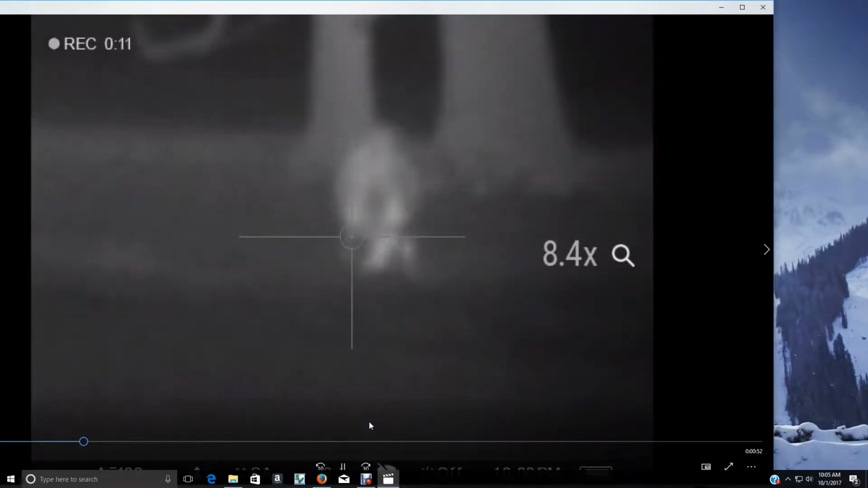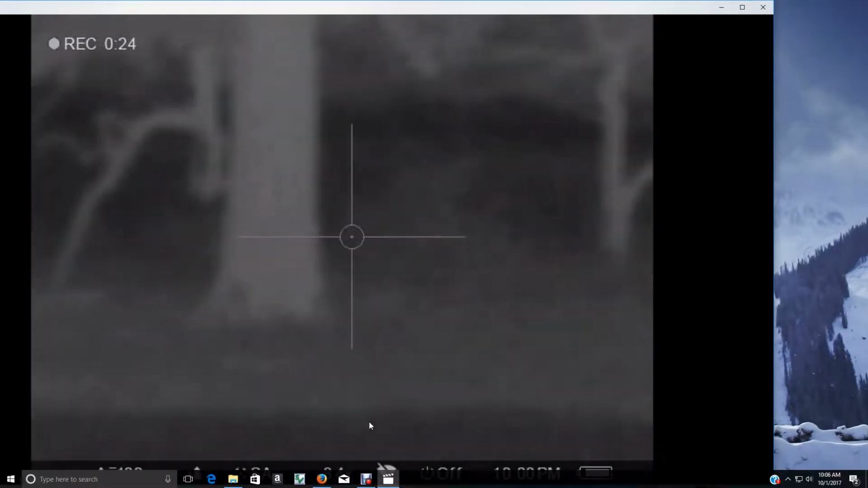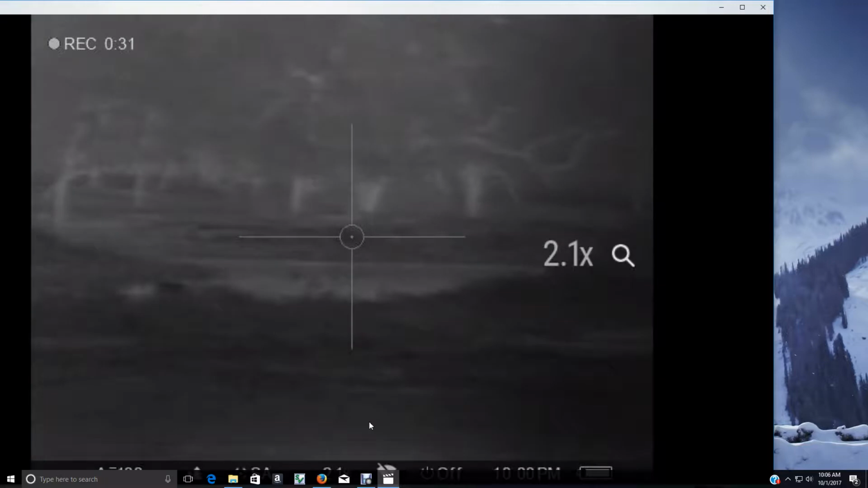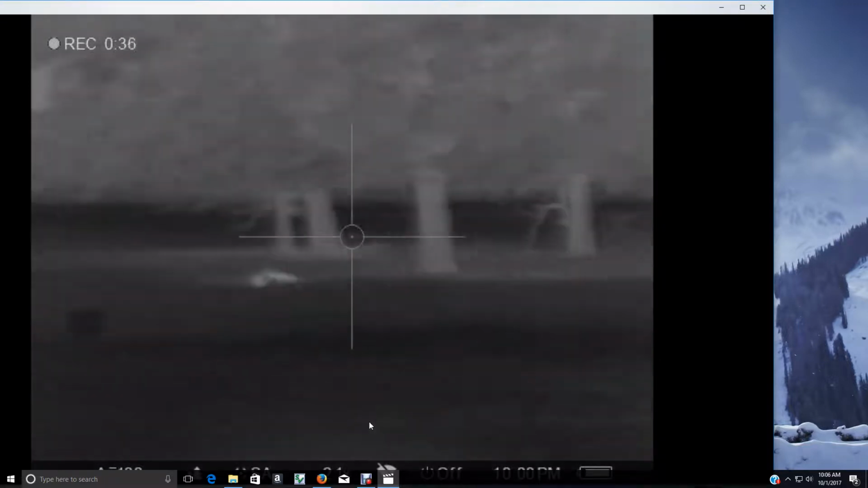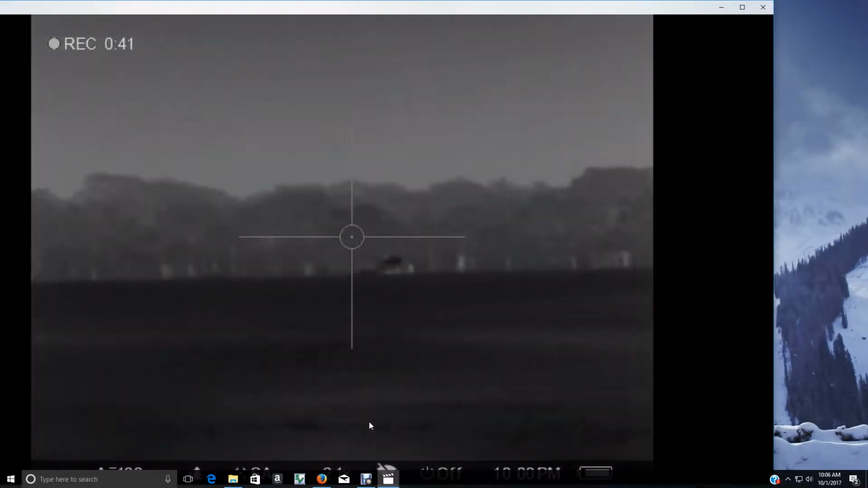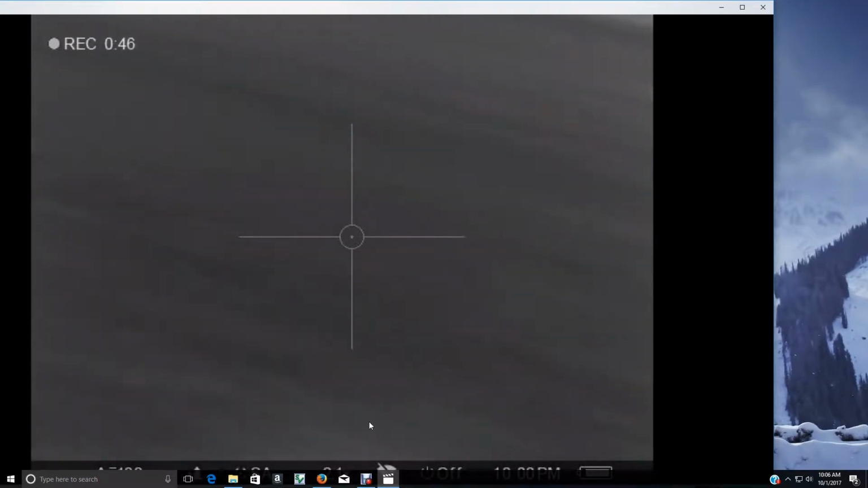Okay, I'm going to shoot him right here. I'm wanting to miss his head there. Perfect shot, right? He turned his head, was able to hit the neck and go right into the vitals. Now I'm looking around. I always zoom in. Now I'm going to zoom back out. And all these Pulsar scopes have these remote controls in there. And I'll tell you, I really like my Pulsar thermal. There's my truck. That was my truck right over there that you were looking at.